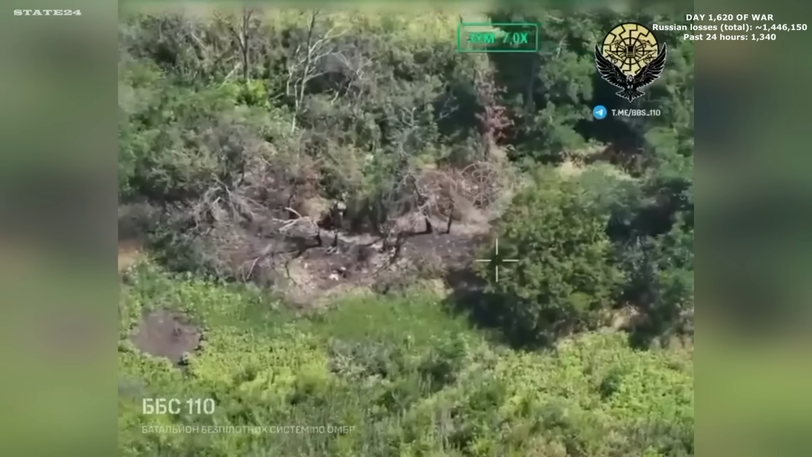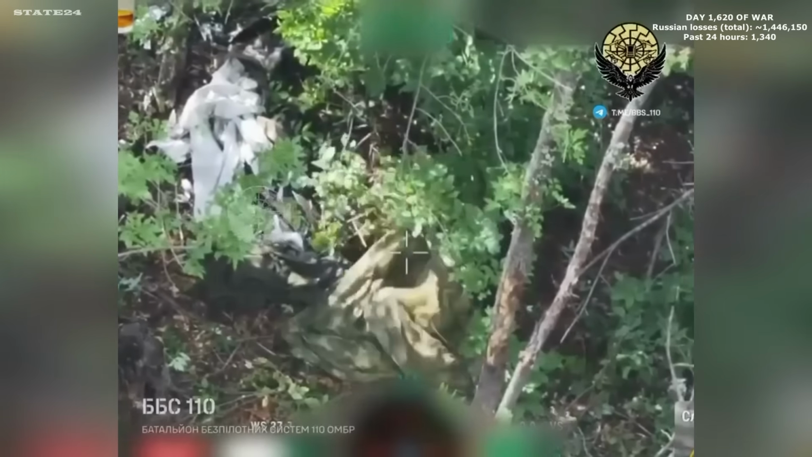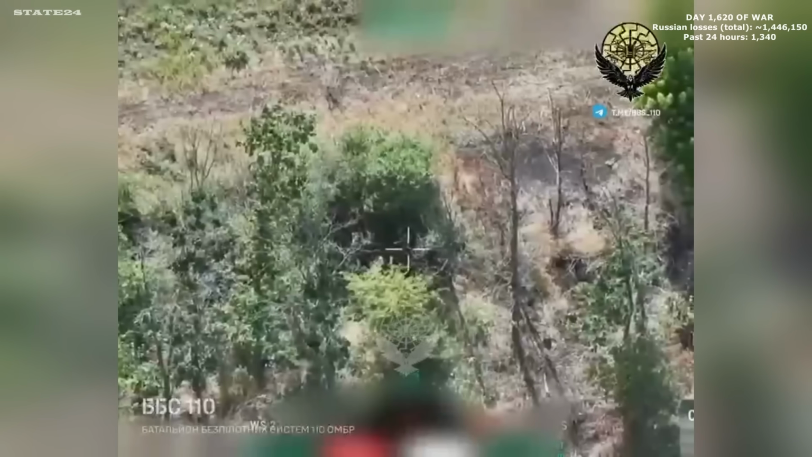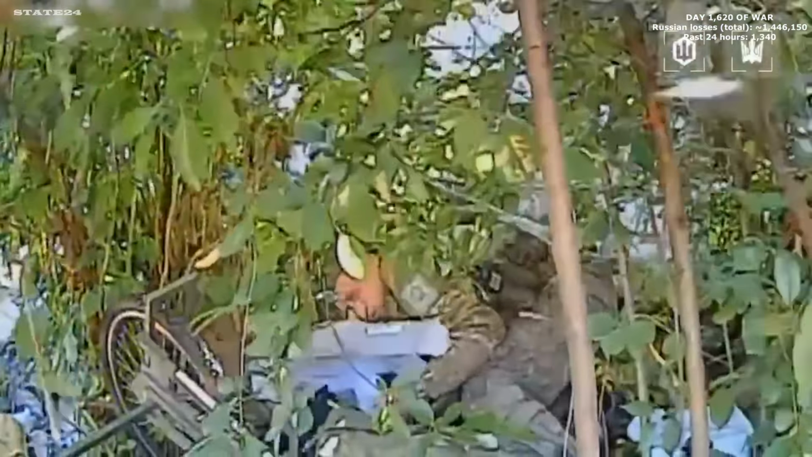Near a wooded area, a lone Russian soldier enters the tree line, unaware he has already been detected. He settles beneath a tree, rolls out his sleeping bag, and prepares to rest. Moments later, a Ukrainian FPV drone closes in and dives toward the position before he has any chance to react. The soldier believes he is hidden among the bushes. The drone operator has already spotted him. By the time he sees the drone directly in front of him, it is already too late.